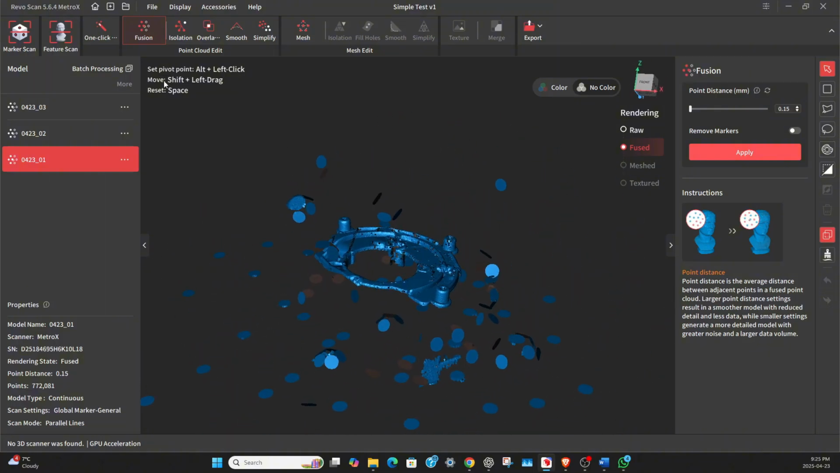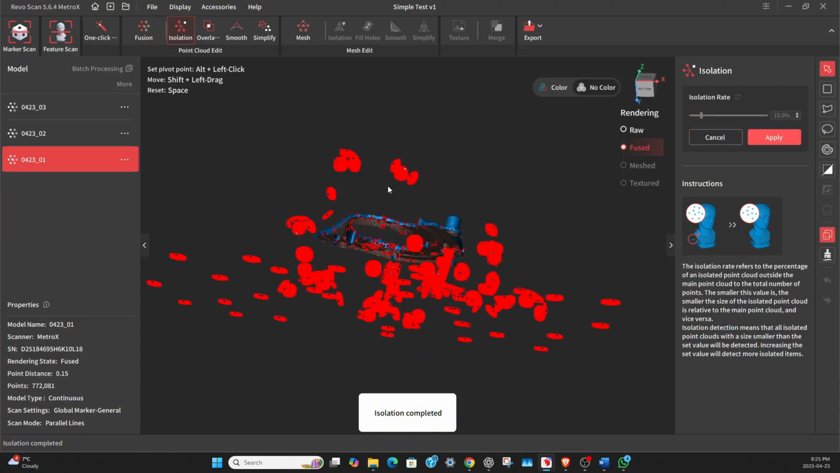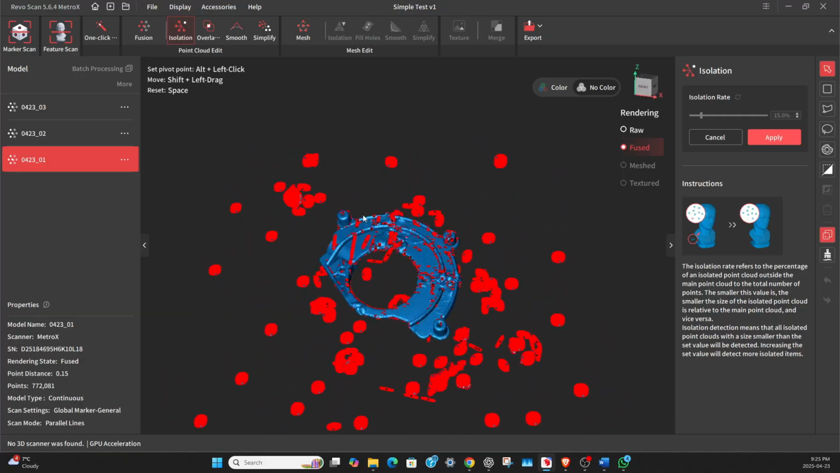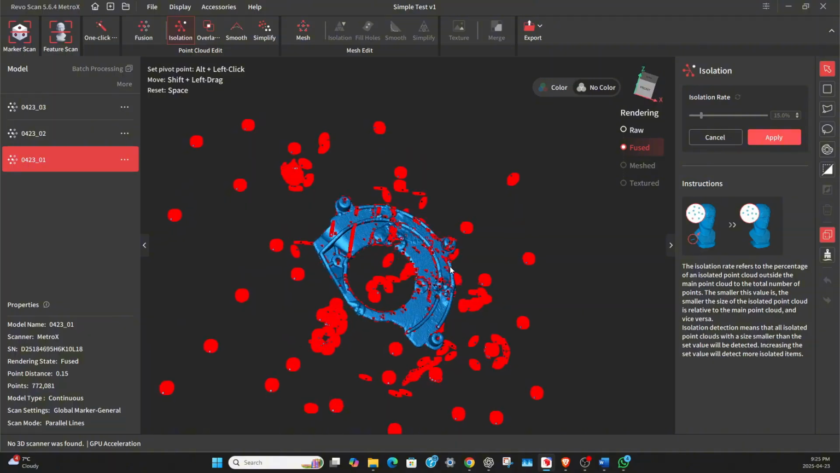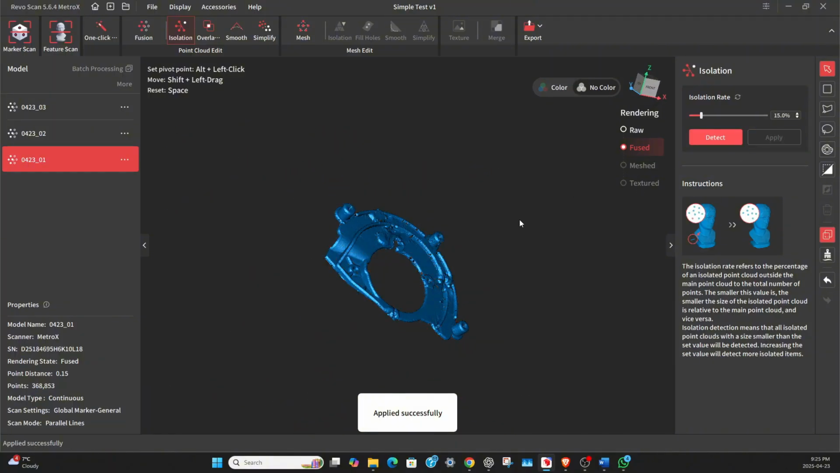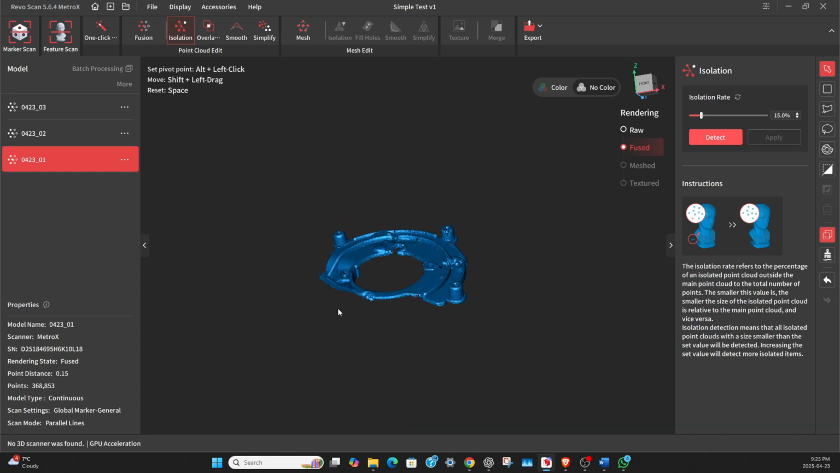The next steps just work from left to right. The next button is isolation. We click on detect, and it's going to get rid of all of the noise that is not part of the scan. I double check that I'm okay with that. I don't like the fact we got the stripes on it, but I'm going to apply it, and it didn't affect it. It got rid of all of that background noise. Now that was easy. Maybe one of these will not be so easy, and then we can show you how to do it manually.